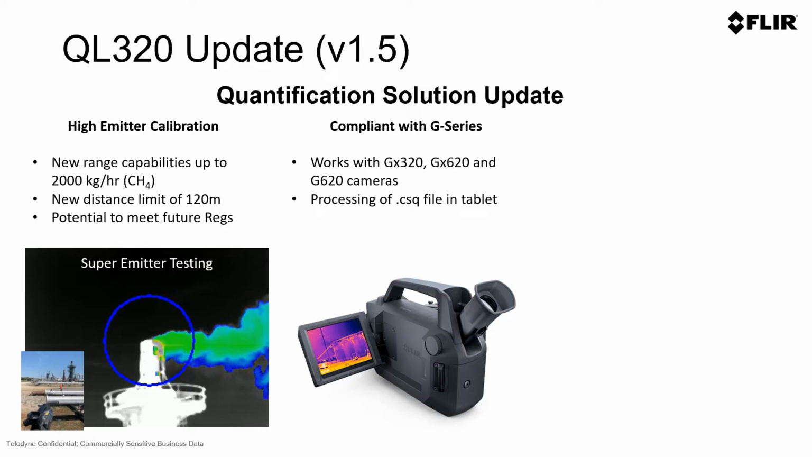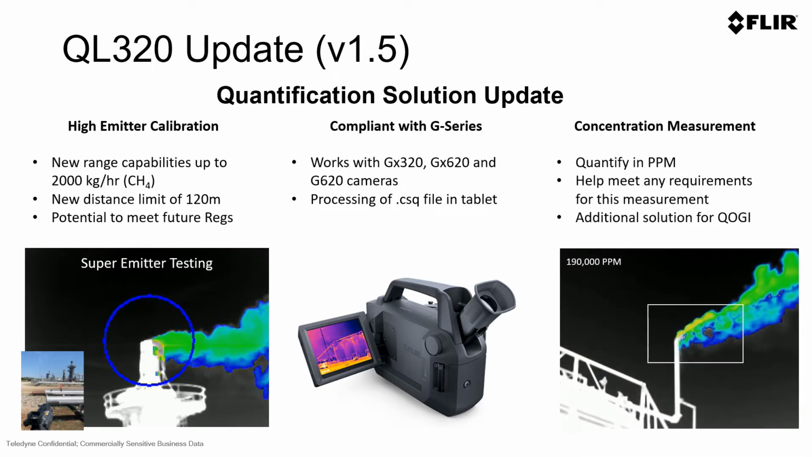A new feature is that it is compliant with the G series camera from FLIR. The GX320, the GX620, and the G620 cameras all work now with the QL320 both in tethered and in post-processing mode. It does give you a concentration measurement now in parts per million versus simply parts per million meter. And what this means is you can meet any requirements like in Mexico where you need to measure in parts per million.